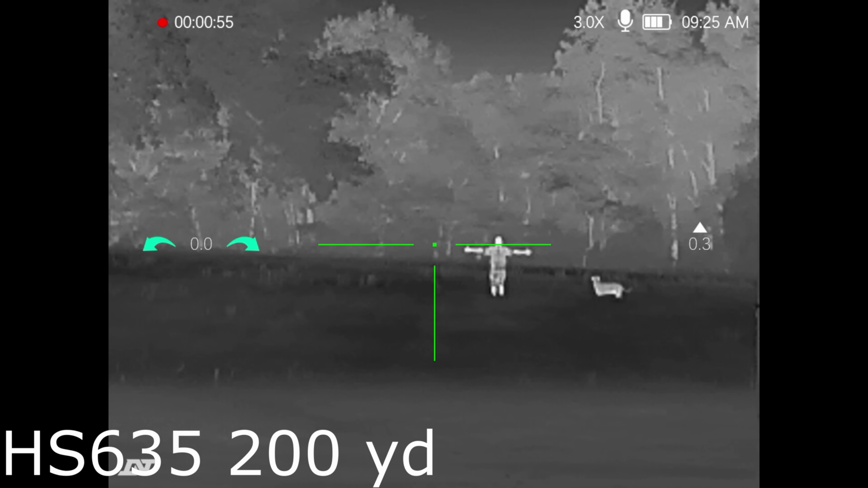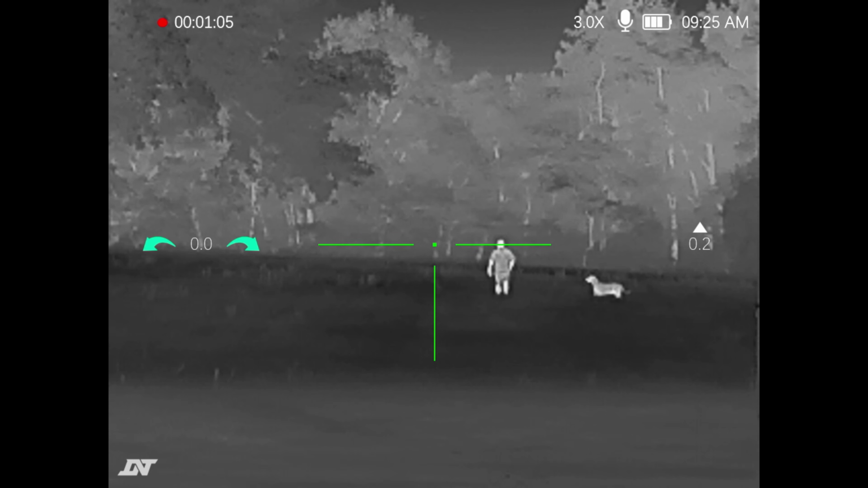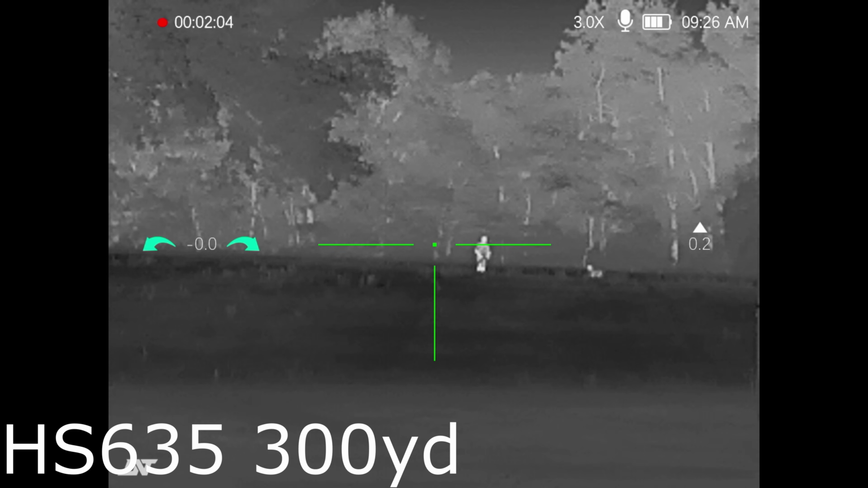That's why it gets a little grainier. That's normal. 200 yards. Now I'm heading on back to 300 yards, 3 power. I probably should be focused in a little better right here. So, 300 yard shot. I could easily go on back to 500 yards and you could identify me no problem with a scope of this caliber.